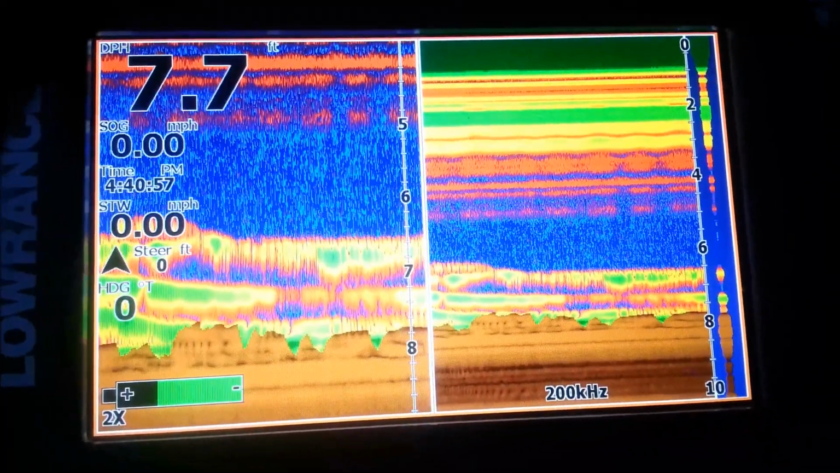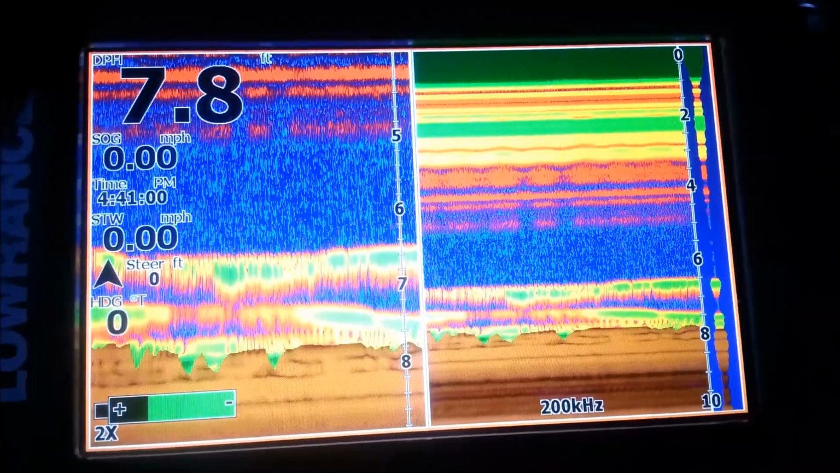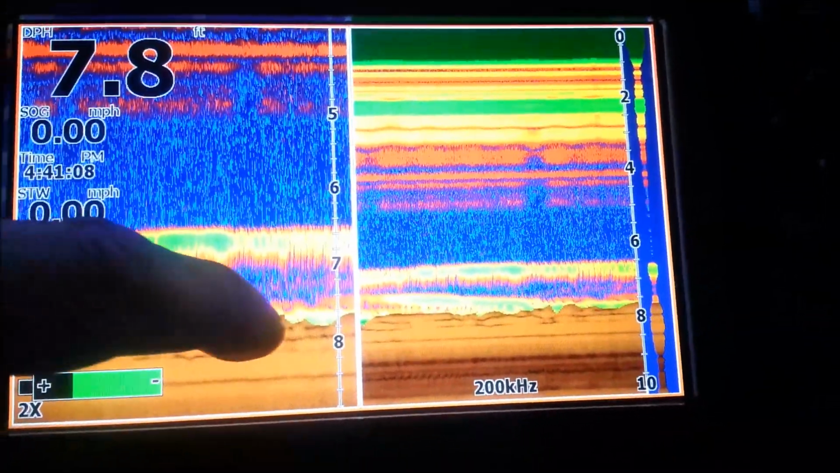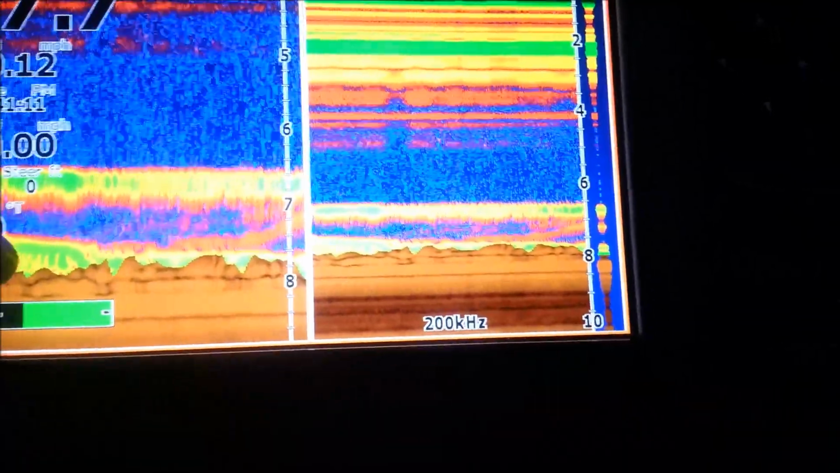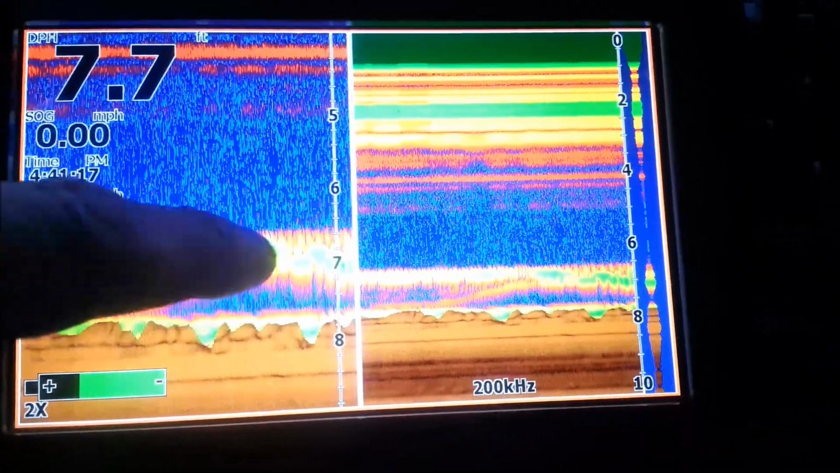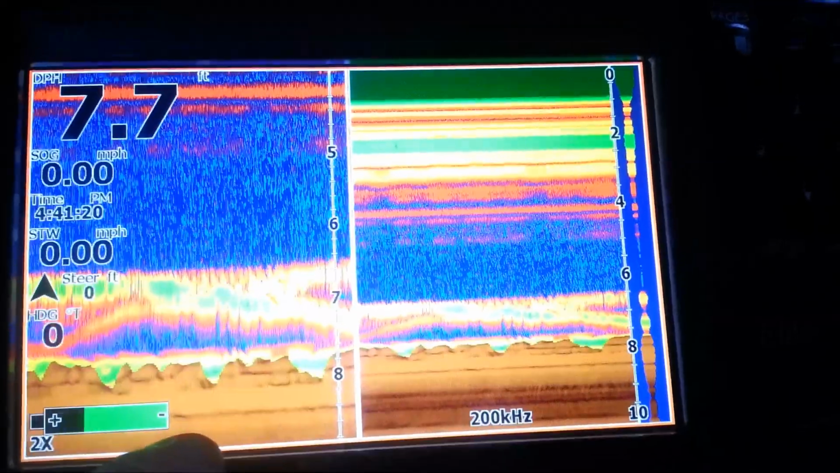The fish don't appear as arches, as you probably have seen before, but that's just because we're stationary. So they're going to appear as just these lines, and the different color palettes can show you the different densities, which can help you decipher a larger fish from a smaller fish. Like here we probably have a small perch coming up to check out my minnow. But yeah, I just wanted to show you what that looks like.